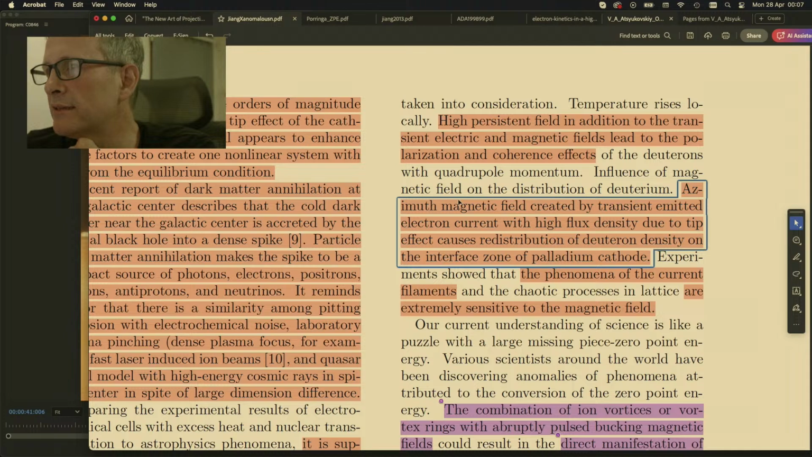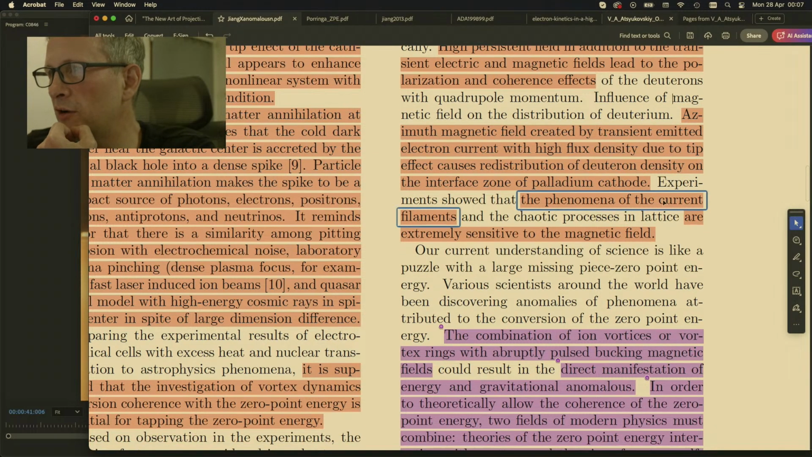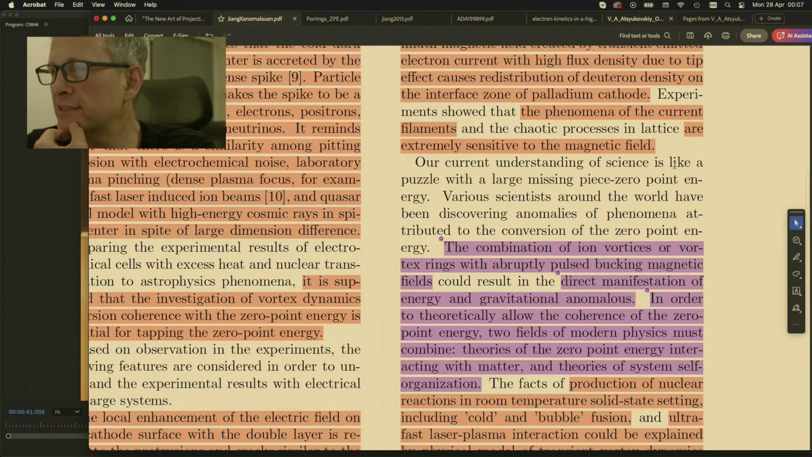Influence of magnetic field on the distribution of deuterium. Yes, of course. Azimuth magnetic fields created by transient emitted electron current with high flux density due to the tip effects causes redistribution of deuteron density on the interface zone of palladium cathode. Experiments showed that the phenomena of current filaments and chaotic processes in lattice are extremely sensitive to the magnetic field. Our current understanding of science is like a puzzle with a large missing piece, 0 point energy. Various scientists around the world have been discovering anomalies of phenomena attributed to the conversion of 0 point energy.